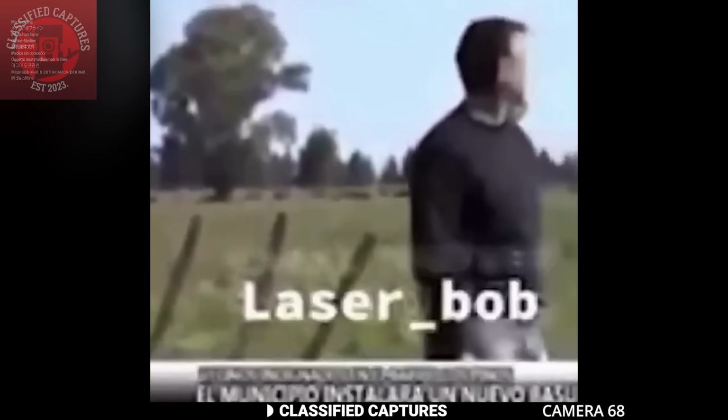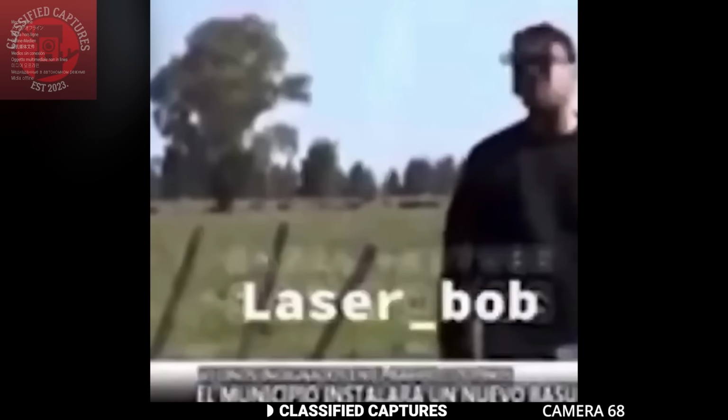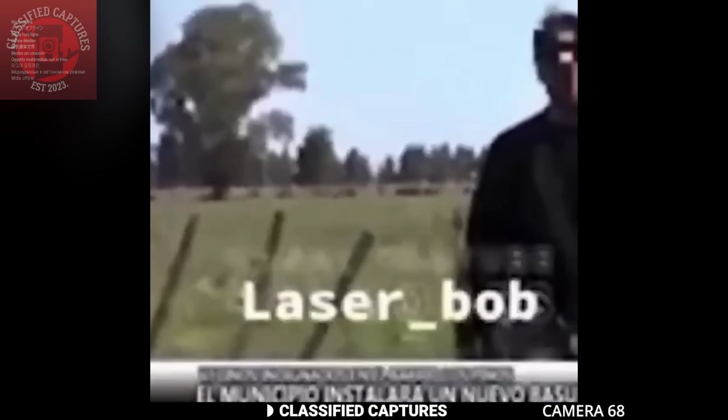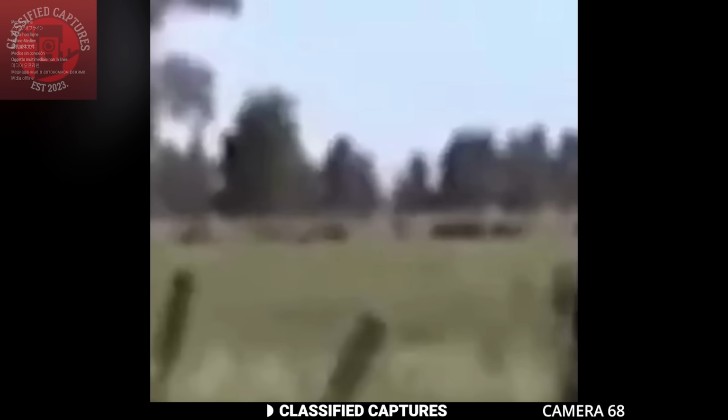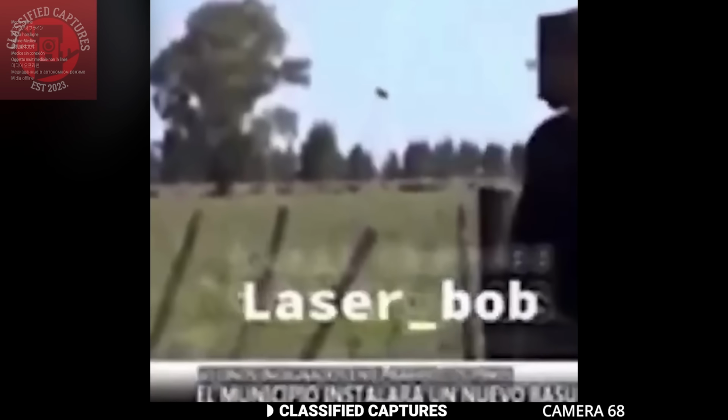It comes from a news broadcast in Argentina. In the clip, a man is standing in front of a field, talking to the camera with nothing unusual at first, but then something strange happens in the background. A beam of light suddenly shapes itself into the ground, and right before everyone's eyes, a cow is lifted into the sky, and just like that, it vanishes.